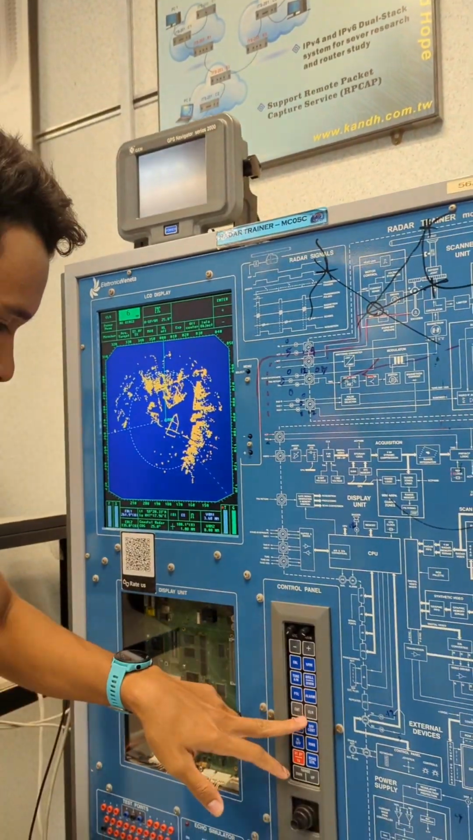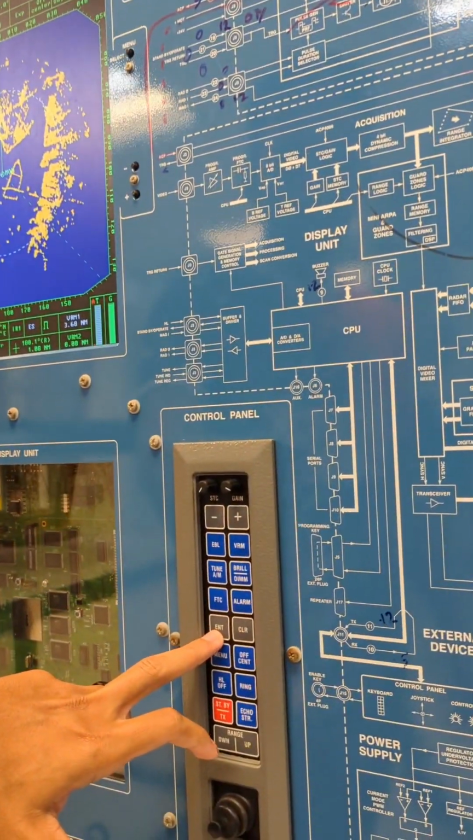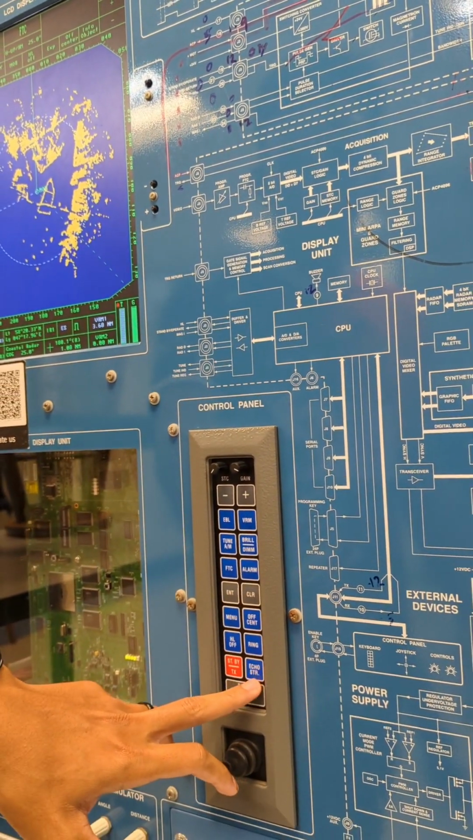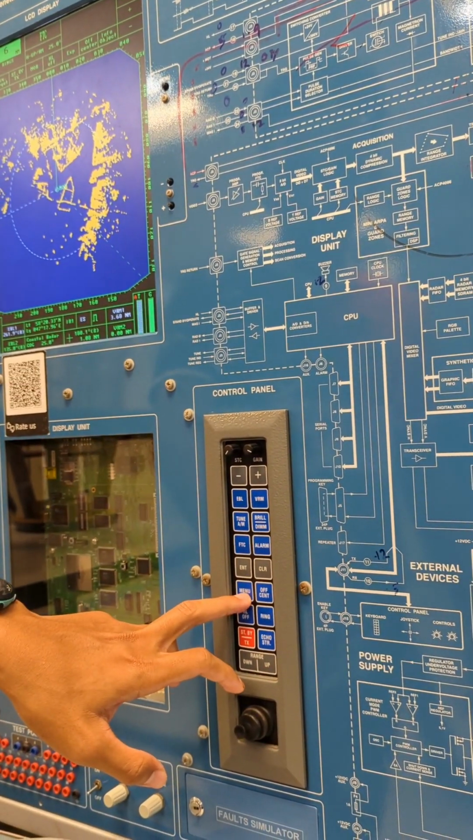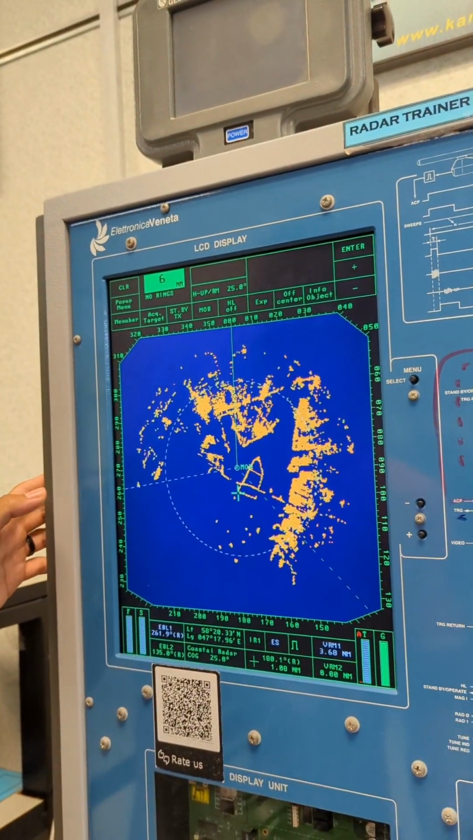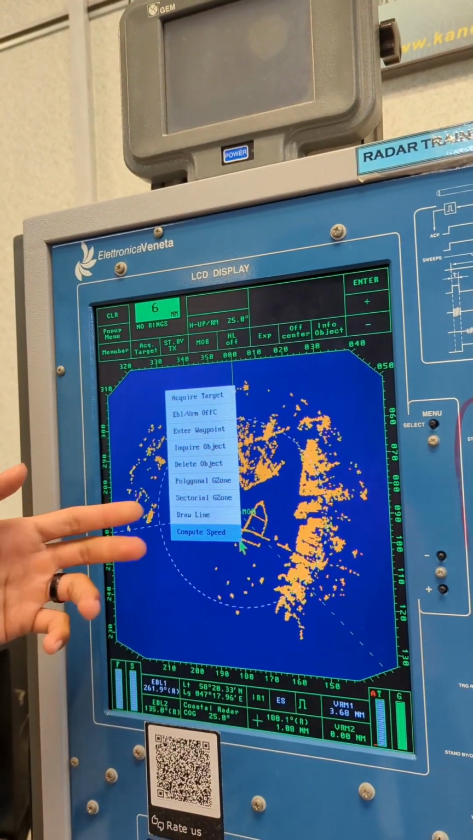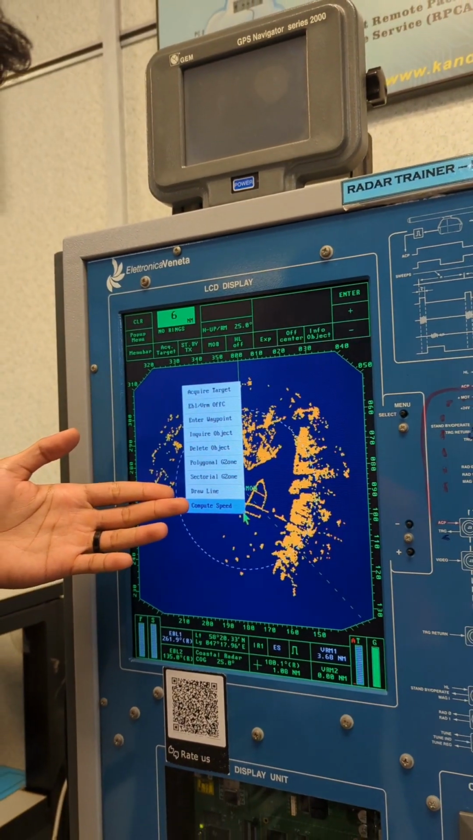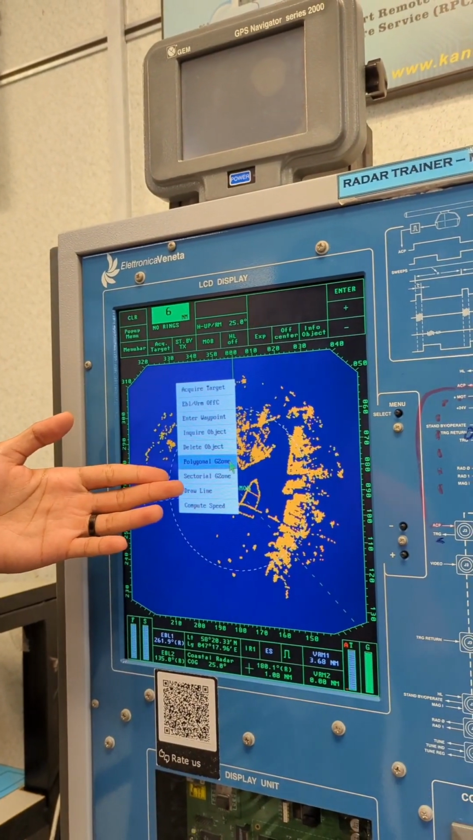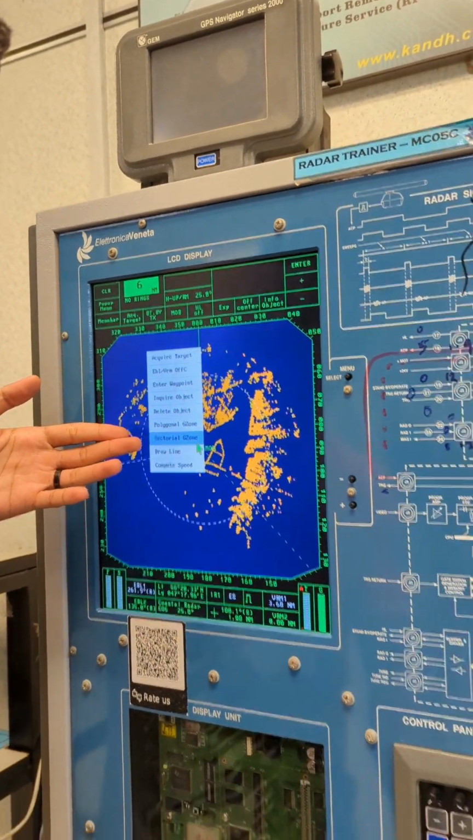And also right here we got the ENT, which stands for enter, and clear, which will be used when we use the menu settings. Right here, when we touch the menu, we will have this kind of selection, and we will use this joystick to move the cursor up or lower, and that goes.